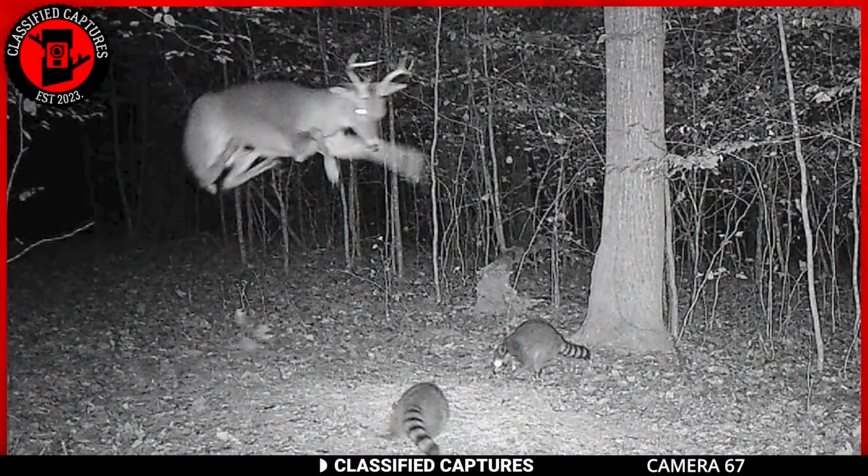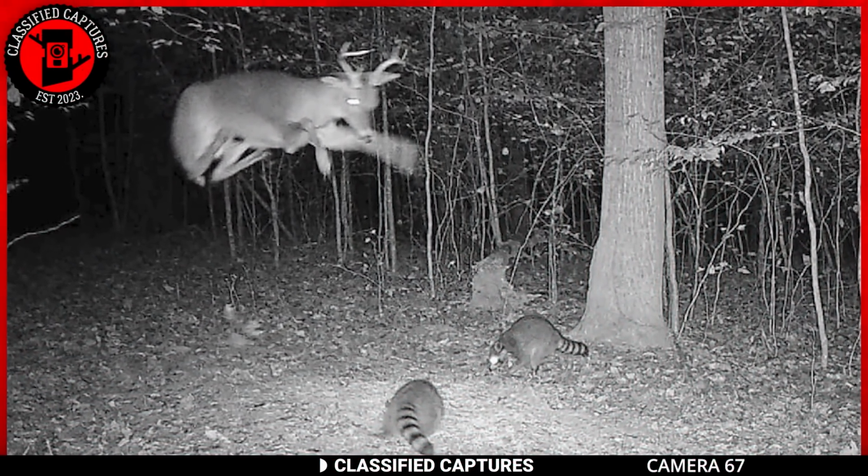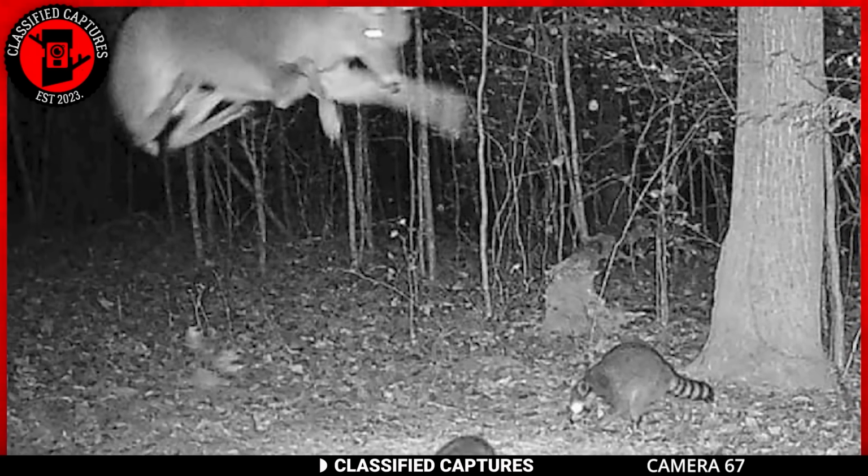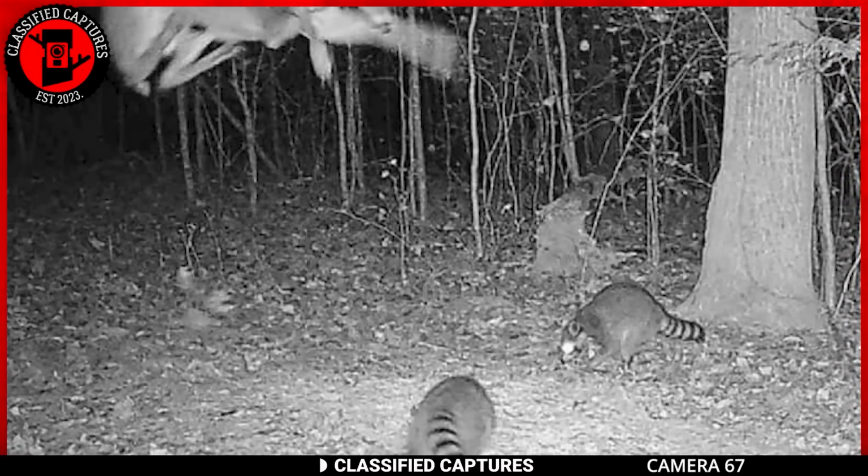In this footage, we can see 2 raccoons on the ground and a deer floating in the air. Seems the camera captured the image at the right time. What do you think was happening when this photo was taken?